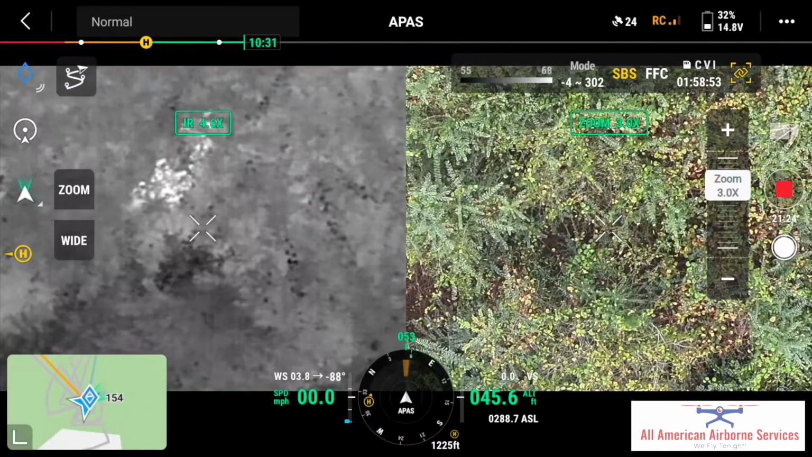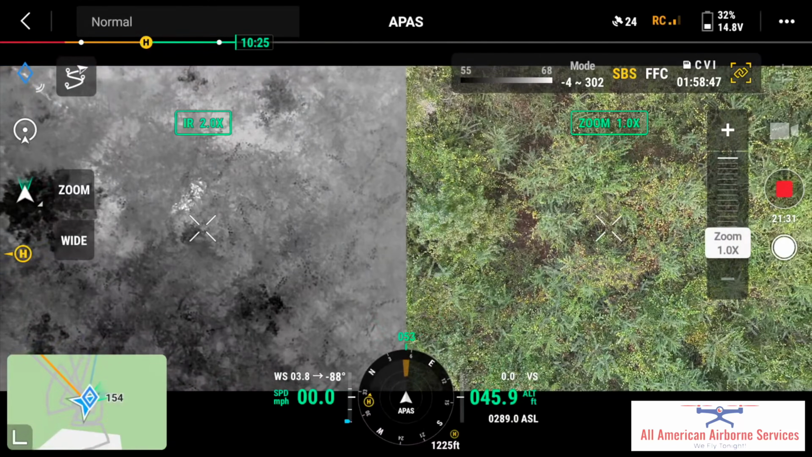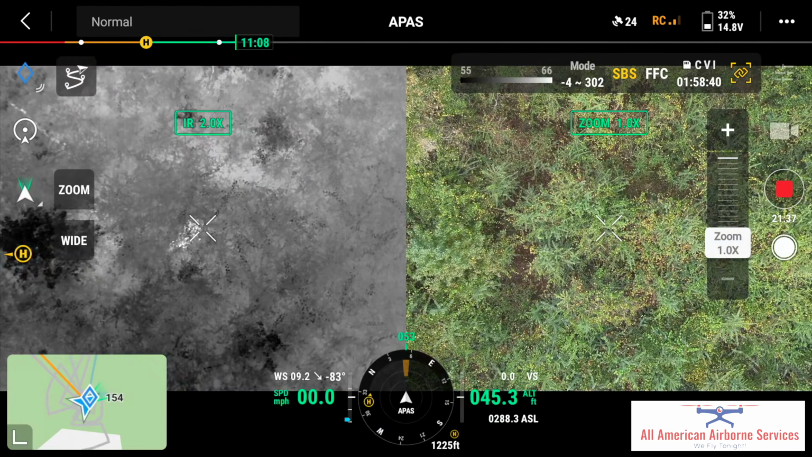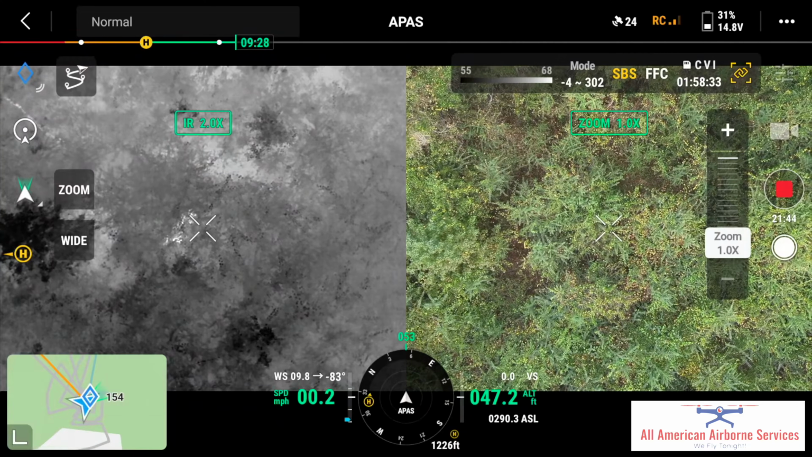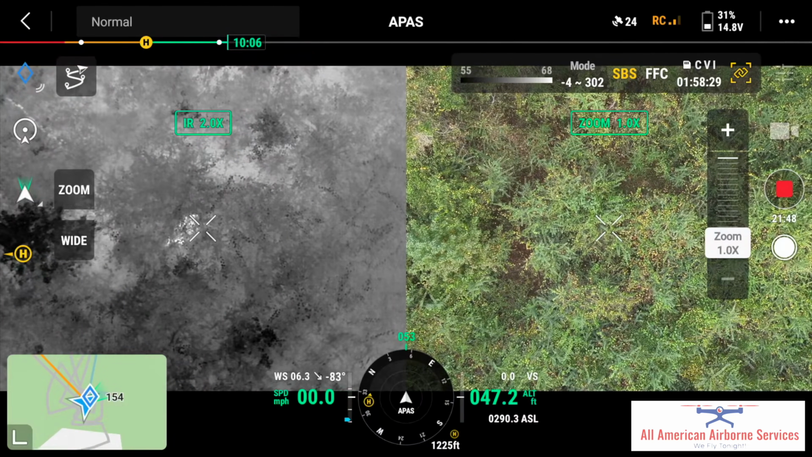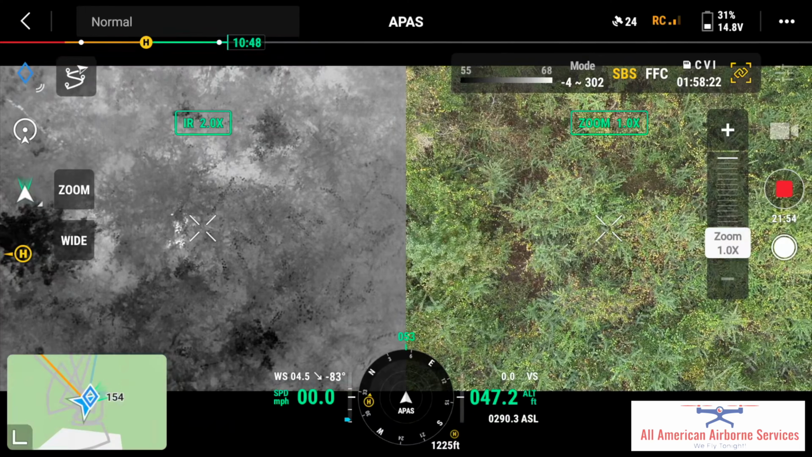Look at that. You can't see down through there, but the thermal cuts right through it, doesn't it? Because otherwise, that's thick, boy. That's thick. So, yeah, that didn't take no time. That was really cool. That's sort of like the one we found at the mouth of that gully, that they walked around saying there's no deer here. Yeah. Wow. You're giving him the GPS coordinates. Great idea.